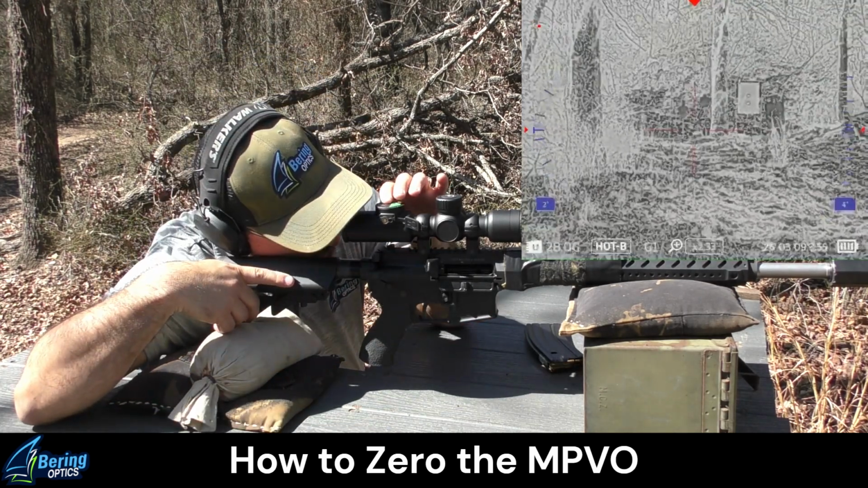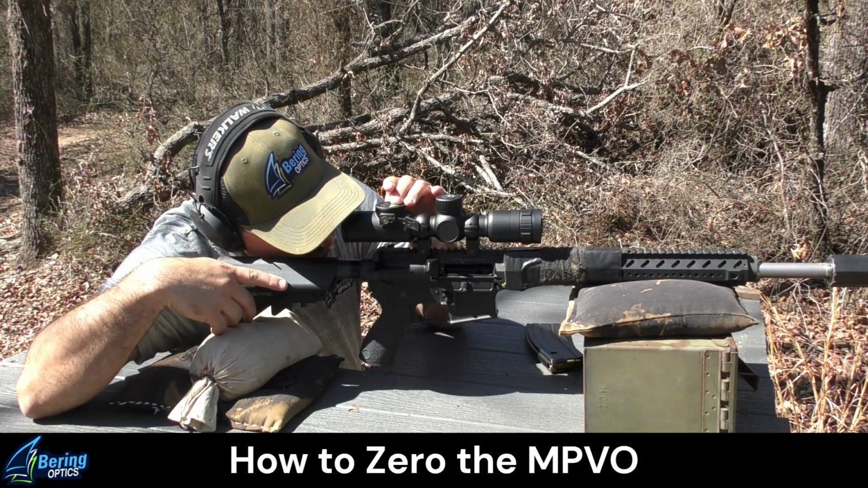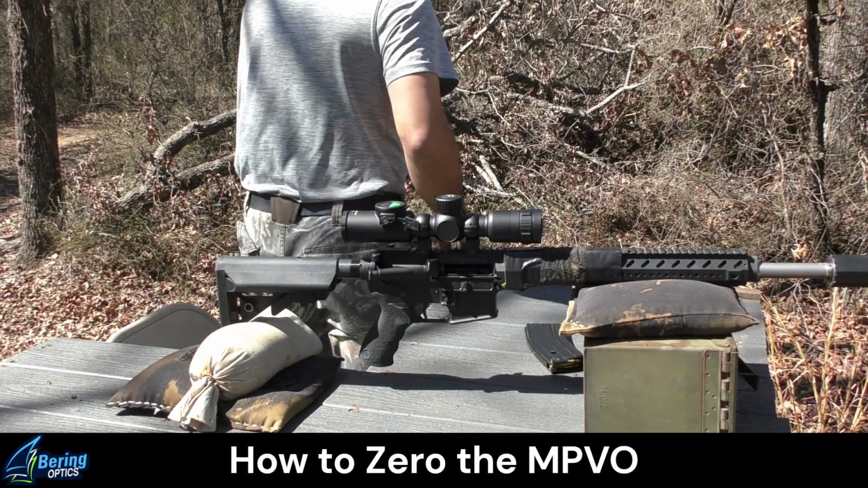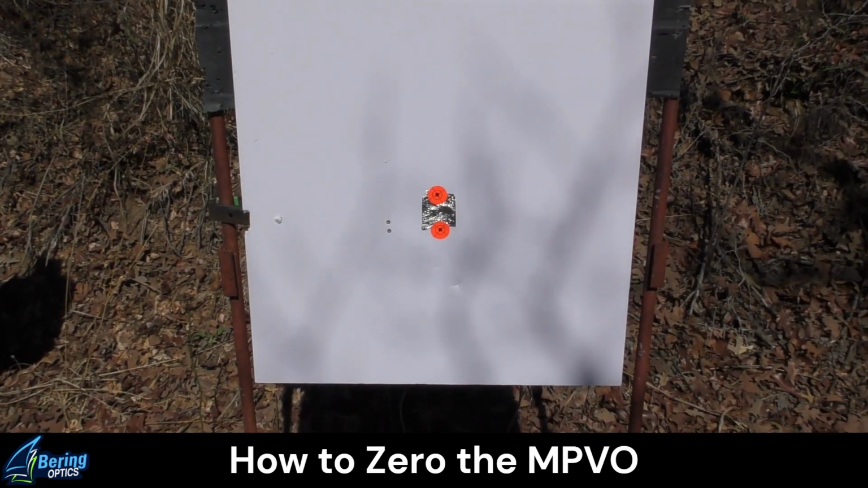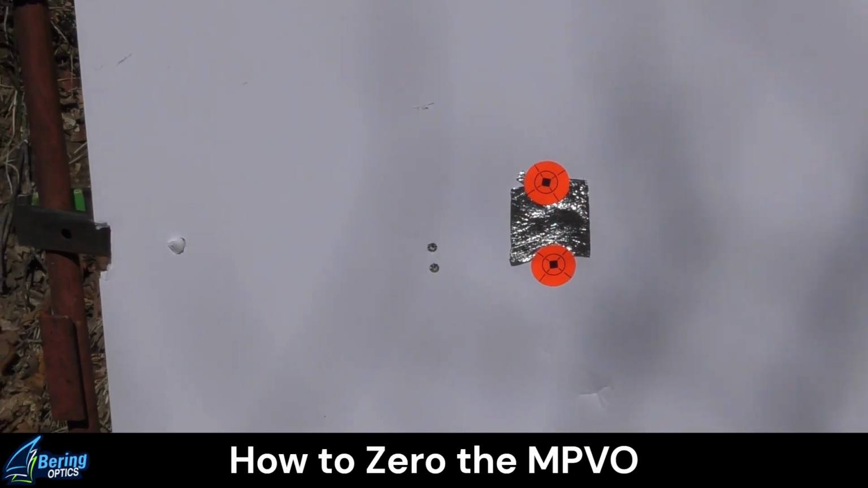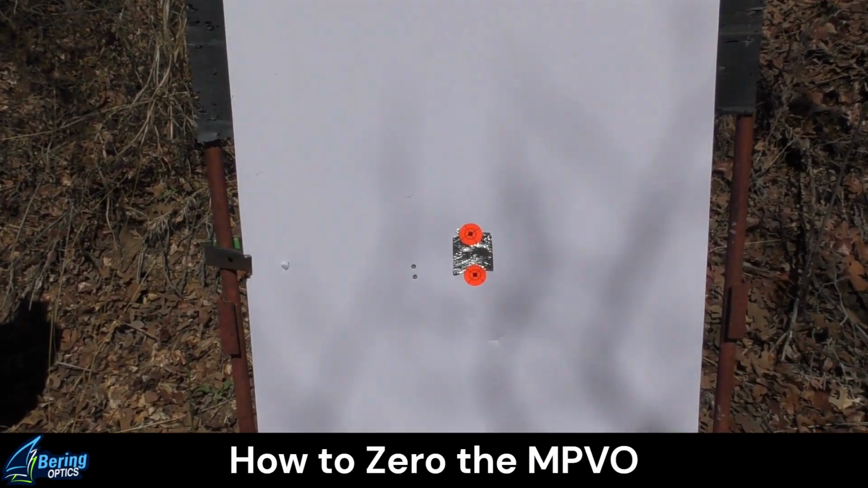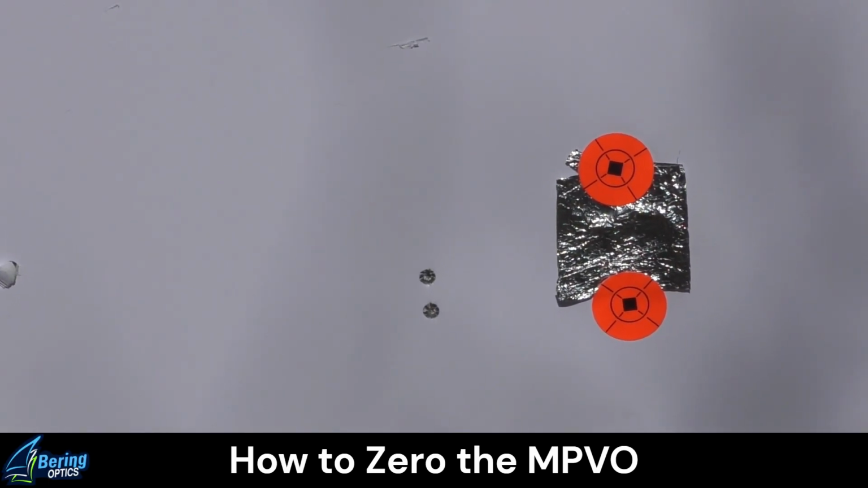Turn recording off. Scope in standby to save battery. We'll go down and see where those landed. Check. Alright, down at 50, the 2 shots are left and a tad bit low. So I'll now paste some other hot target right over those 2 holes and go back to the scope.